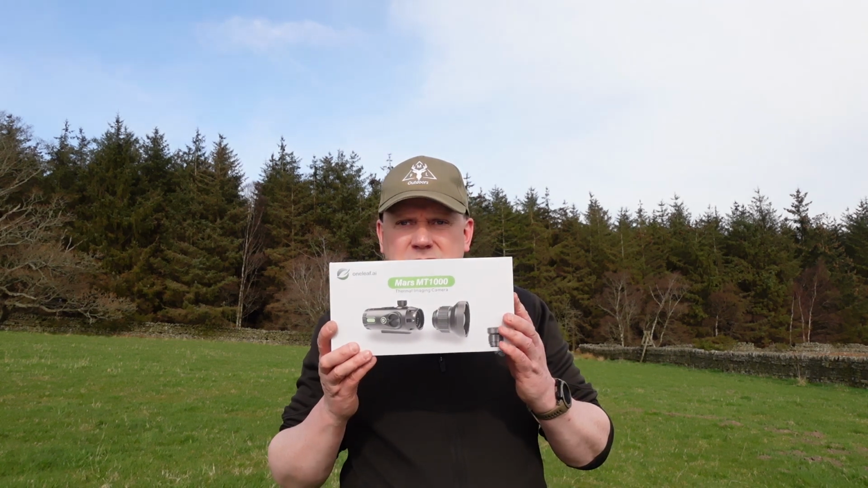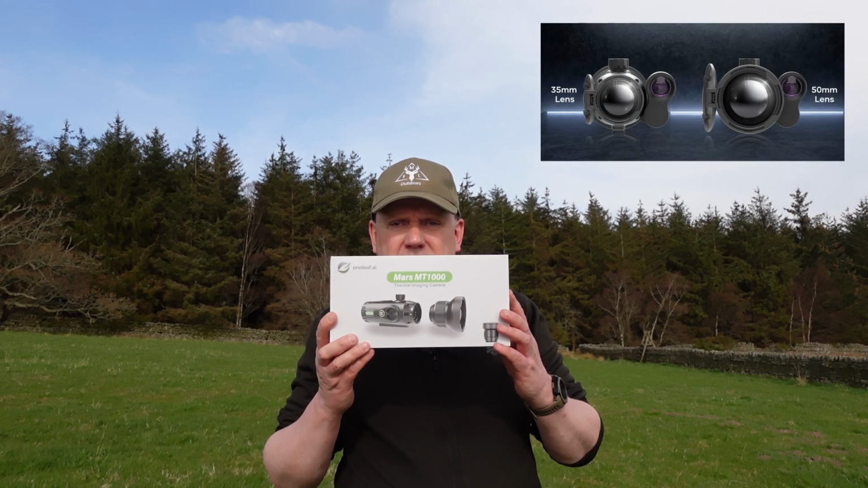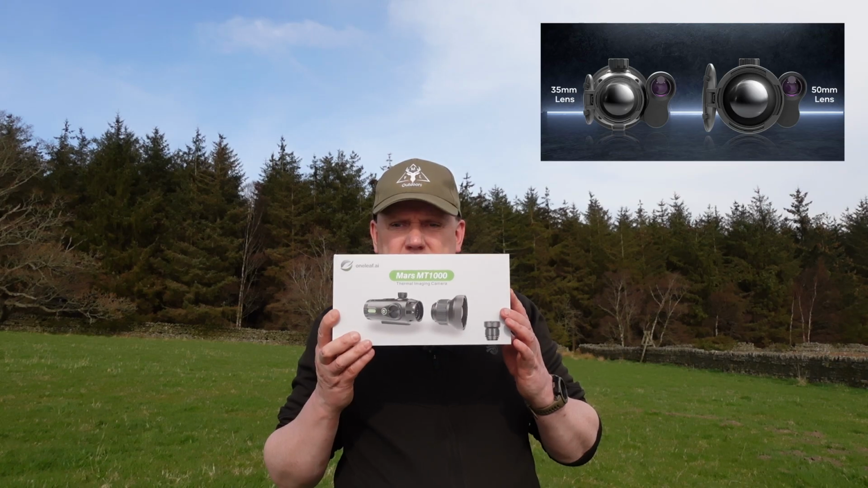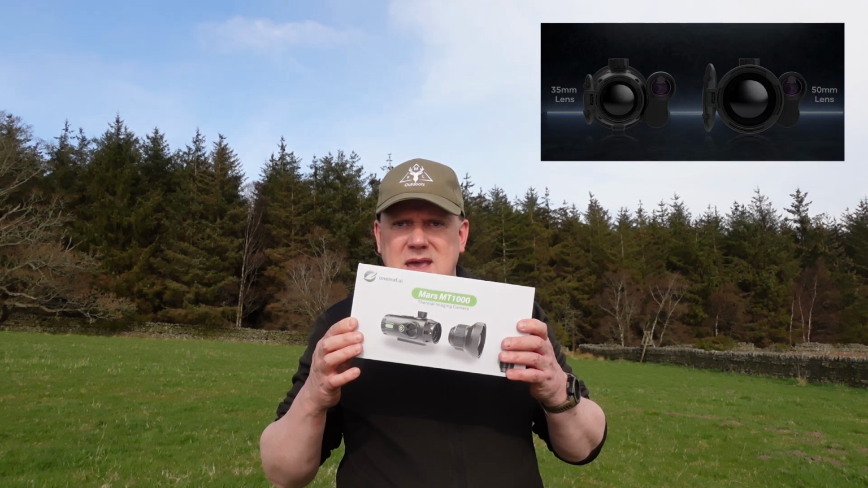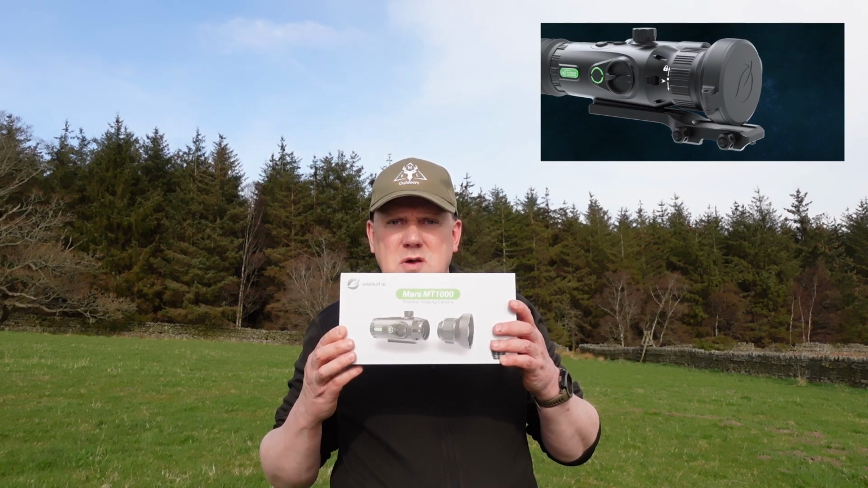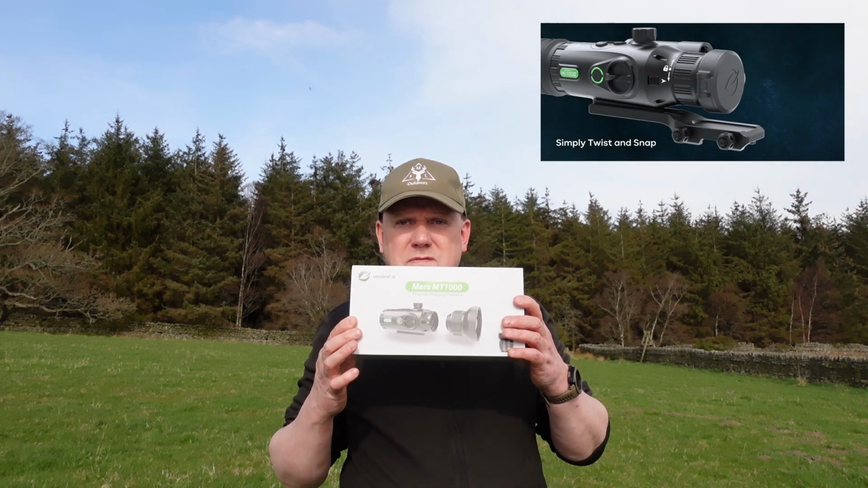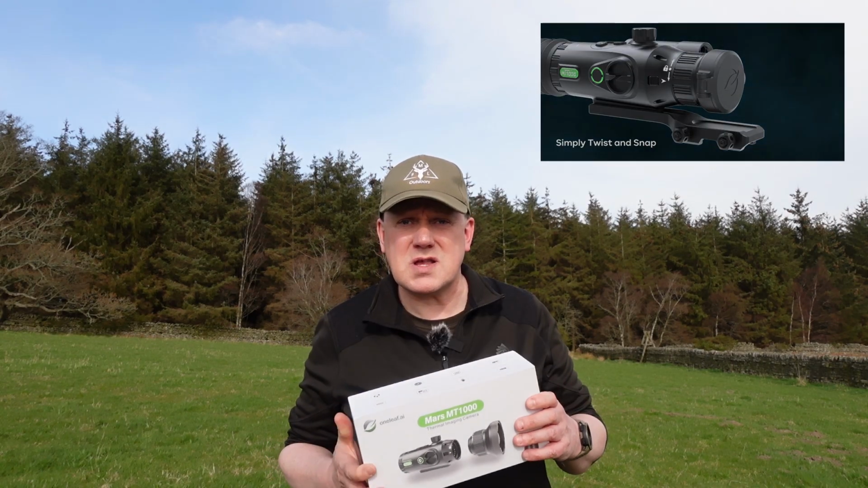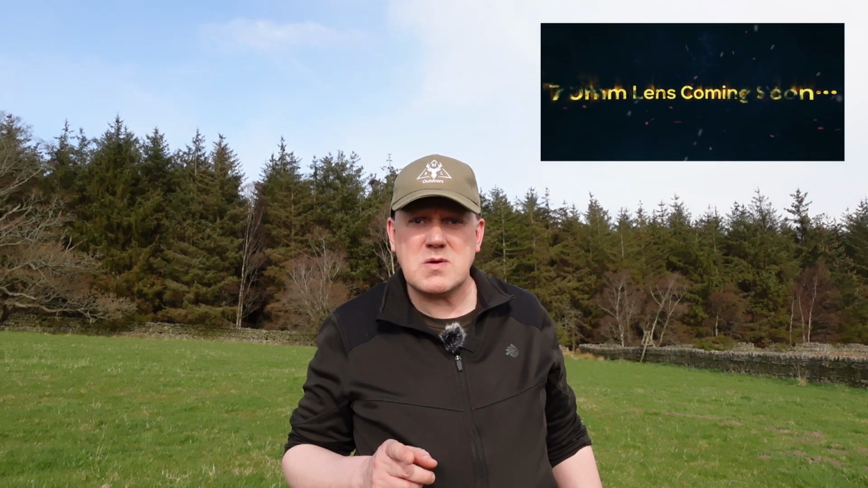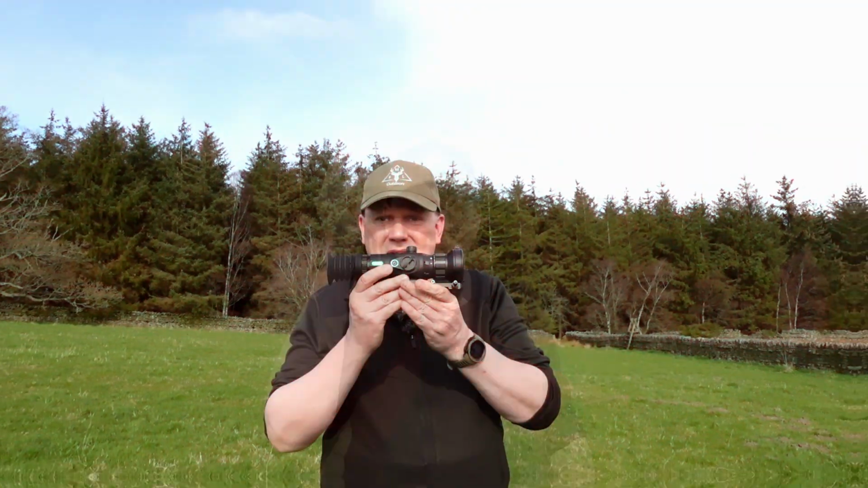I've been waiting for this for a while, and Jason has very kindly sent me the Oneleaf MT1000 scope. This is a 640 by 512 resolution scope, so it's got a good resolution on it. This one actually has interchangeable lenses, so they've sent me the kit with the 35mm and the 50mm lens. I'm using the 50mm lens tonight, so we're going to see how that performs. But before we do that, I'm going to quickly show you the scope. So by the power of editing, here we have the scope.